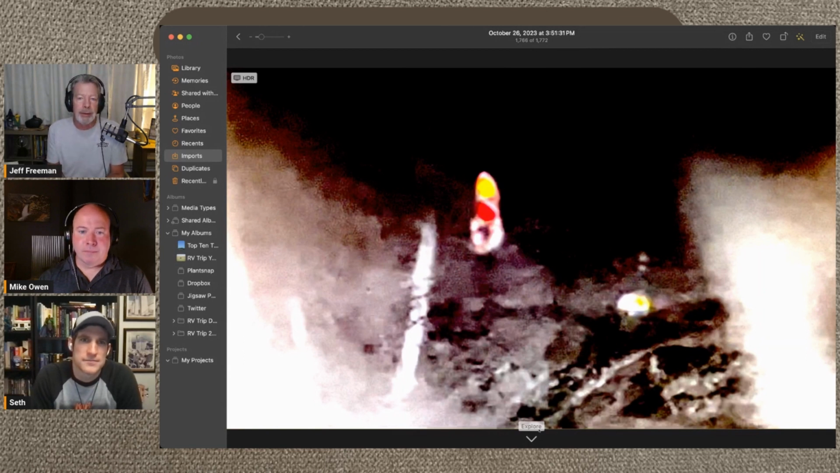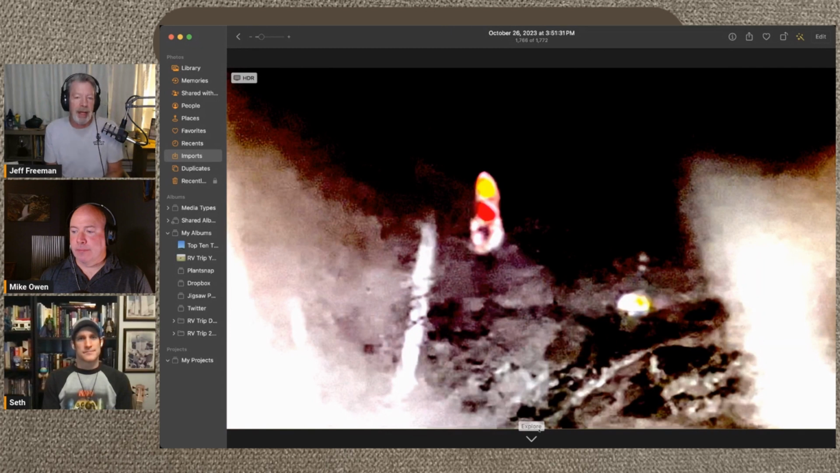Now, we don't know how long a while was, but he watched this thing for a while, and then it started to move out. It looked like it was getting ready to make its move to grab the beaver, and the beaver saw it, and startled, and ran off. And then, like always, the thermal signature disappeared that quick, gone.